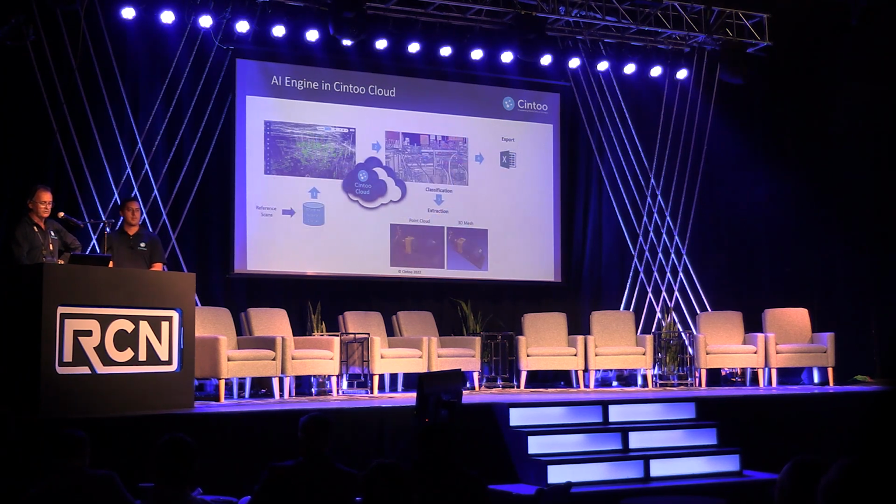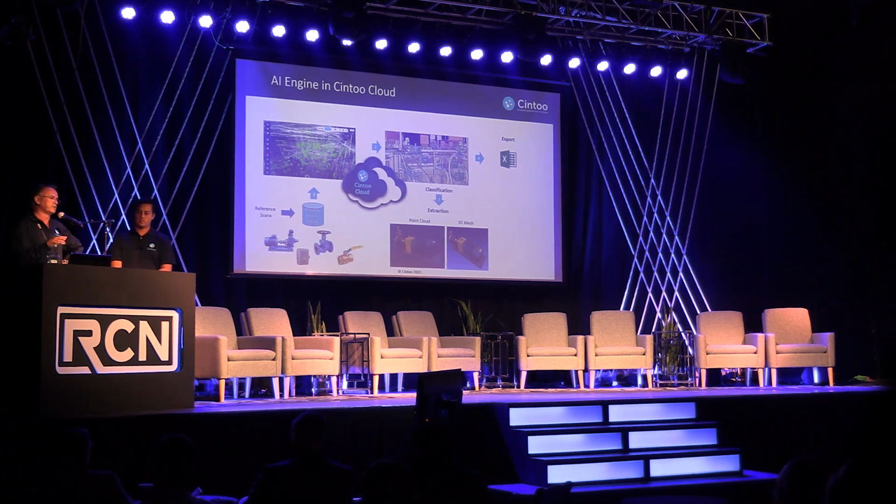So we have been developing for the last 2.5 years an AI engine to be able to extract the geolocation and classification of various equipment. It's mostly related to Industry 4.0 businesses.